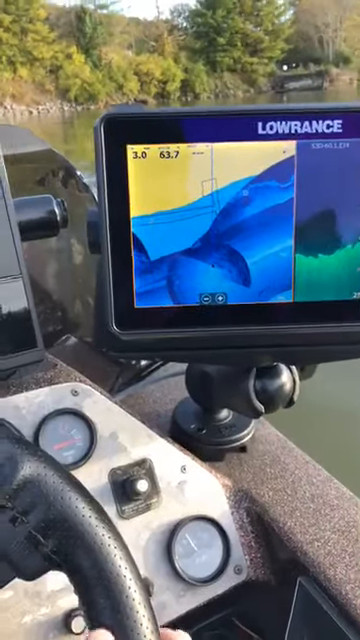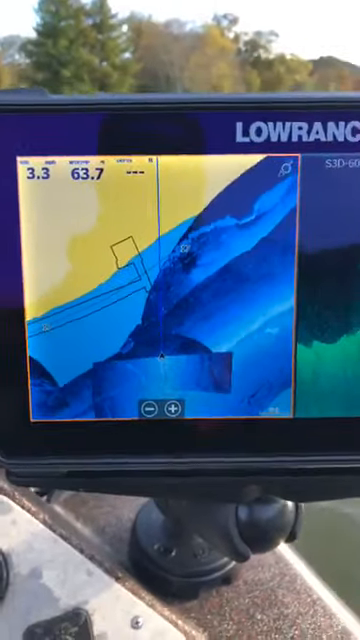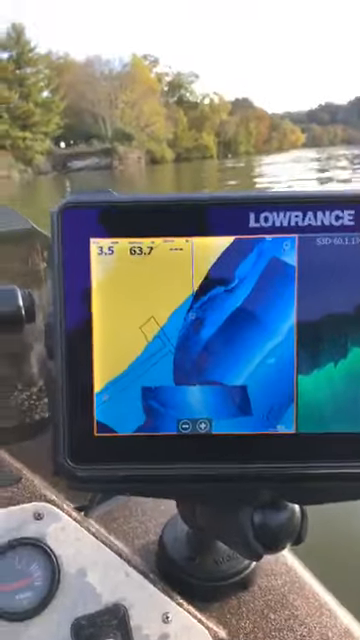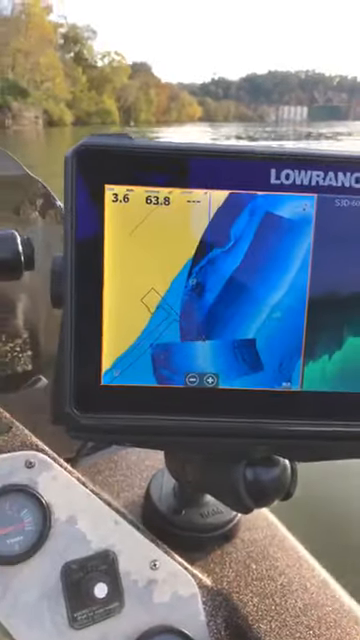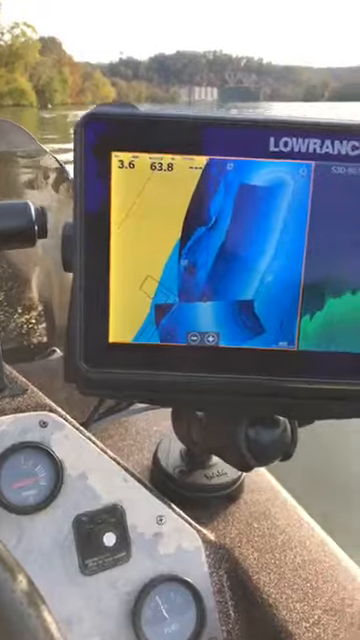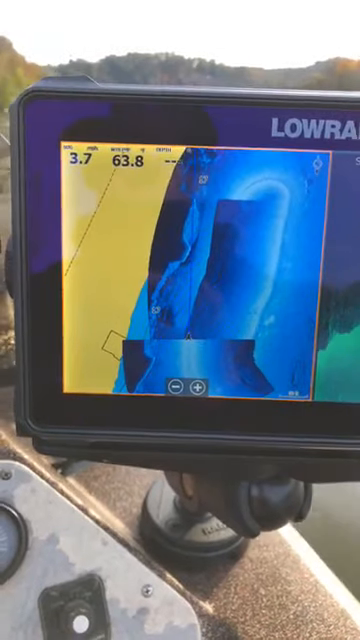First thing I can tell is the overlay feature for your structure scan is very, very impressive. It's very responsive. The detail is incredible. Currently running it with the Lowrance Structure Scan 3D transducer. Not the active imaging yet. This one scans. I've been very impressed with it, so kind of give you a little preview here.